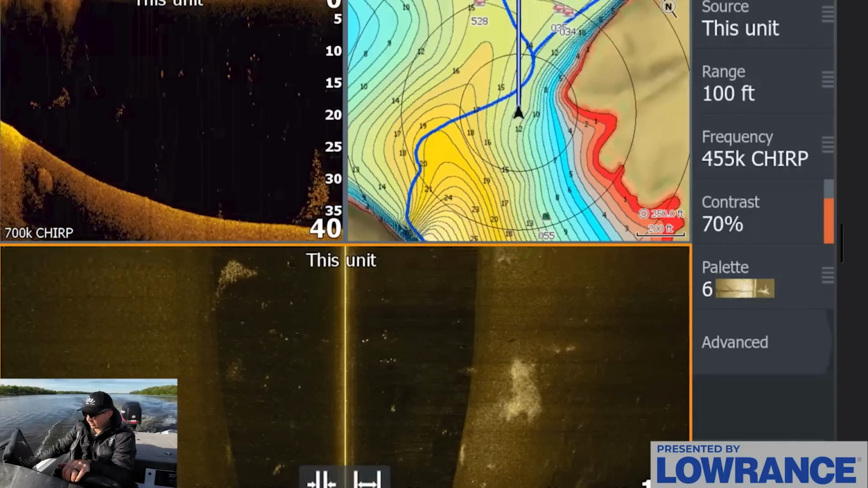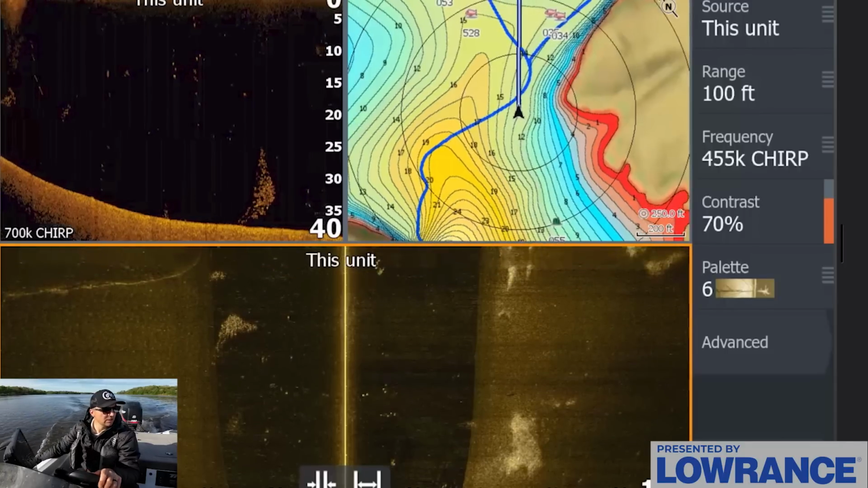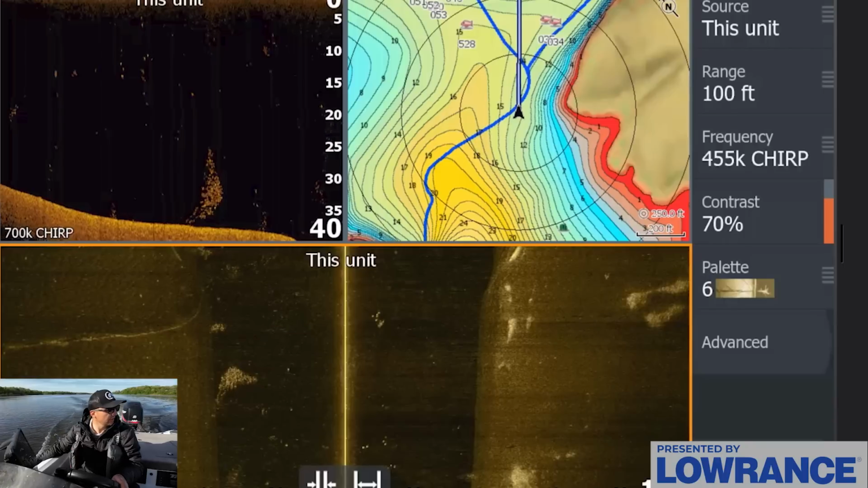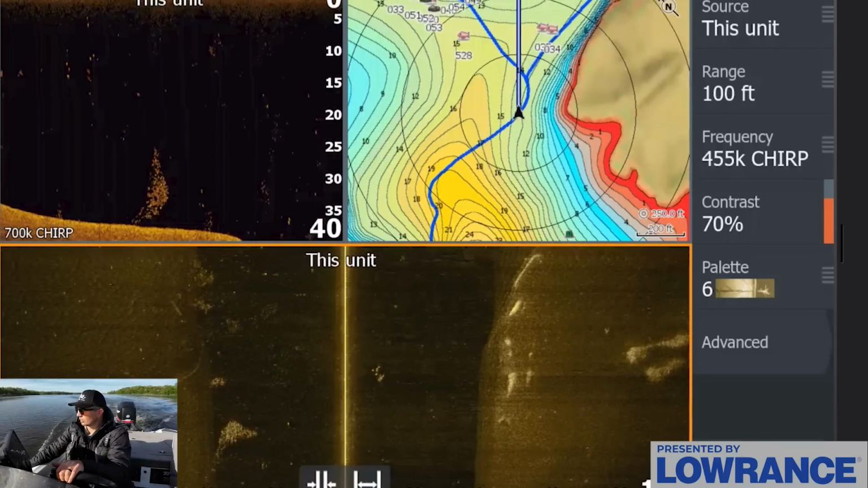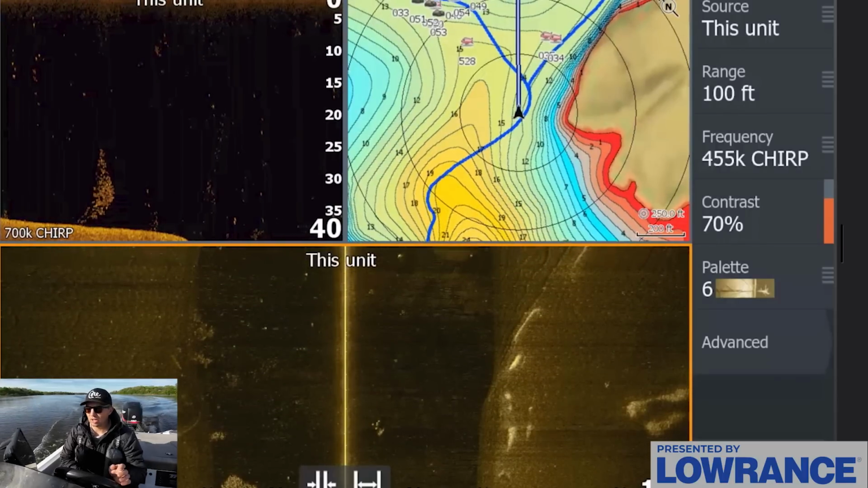I do want to graph out a little bit more in the center of this creek as we make our way across, just to see if there's any activity here. I'm also a little concerned about running because there's debris everywhere, so I'm just going to idle the rest of this to be safe. I don't want to hit a big log or anything like that.